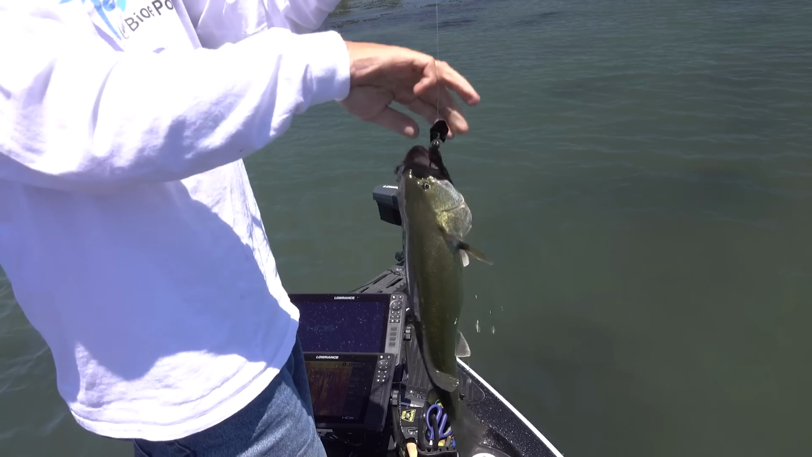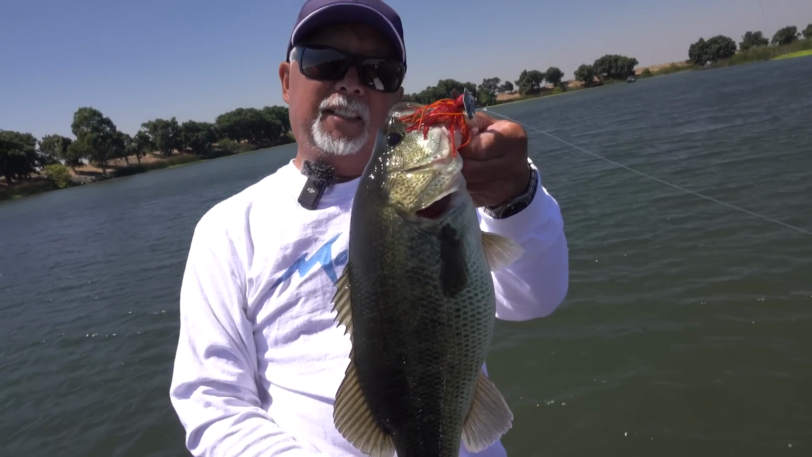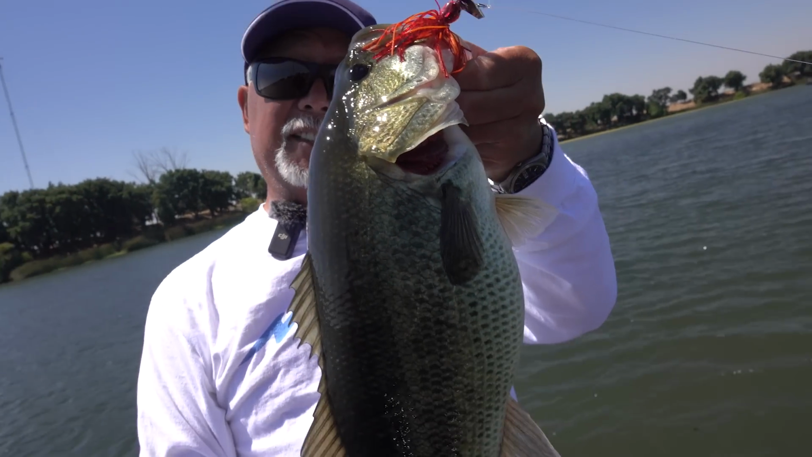Nice fish. Caught her in about 2 feet of water on a chatterbait. I don't think that fish has spawned out yet.